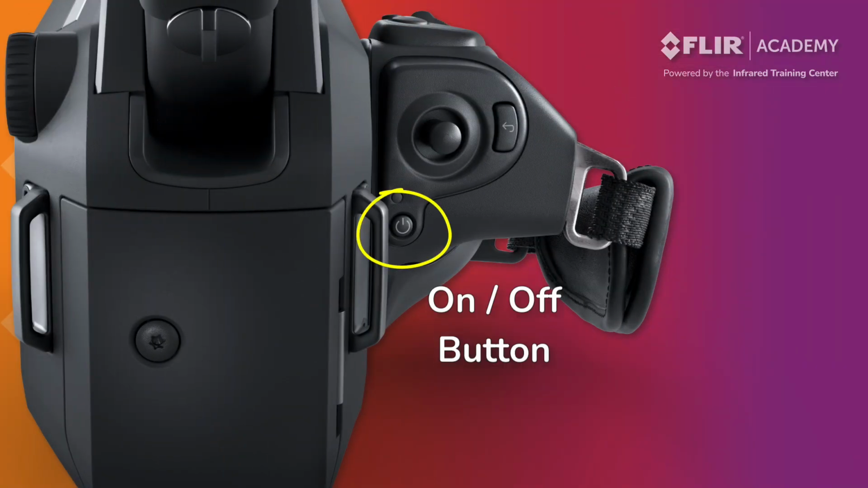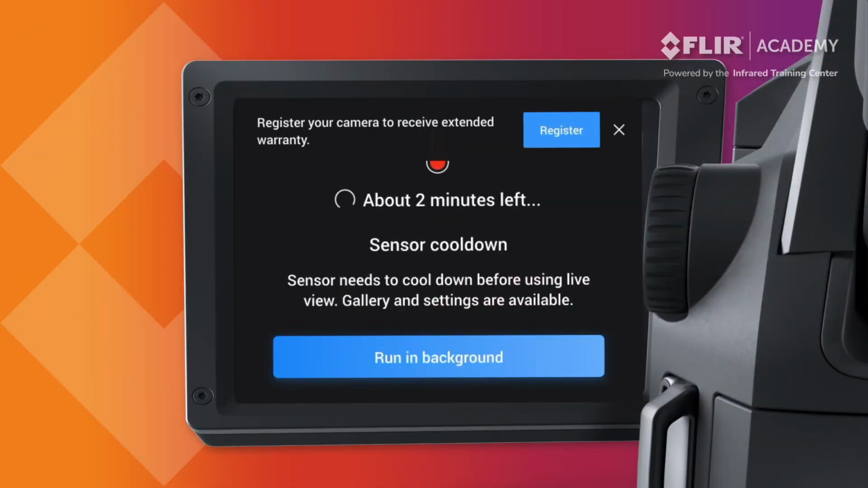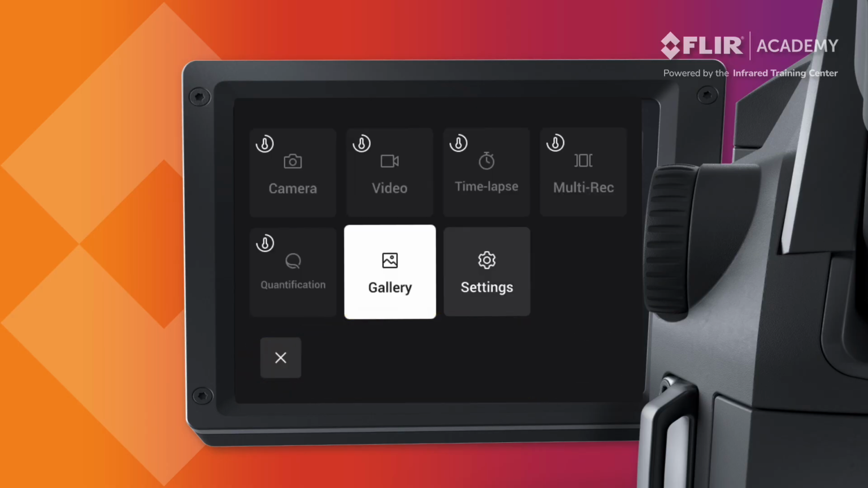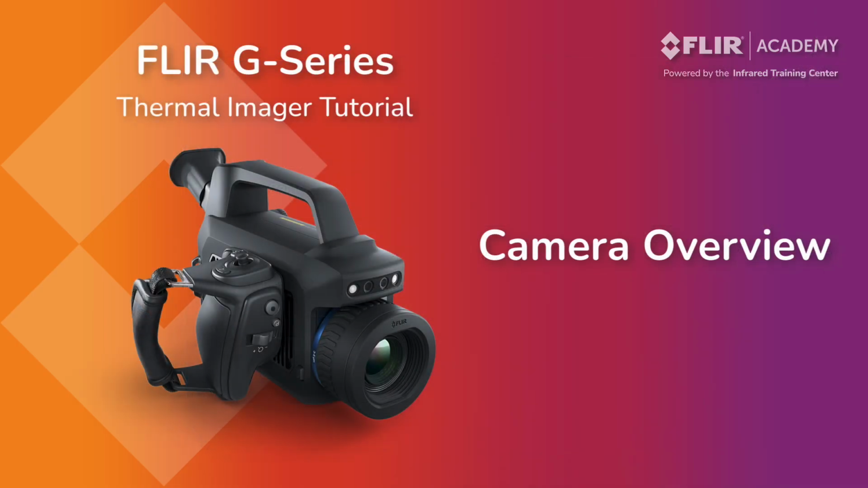Press the power button to turn on the camera. The LED indicator light will turn green and a mechanical cooler will engage as the camera starts. Now, this sound is normal and essential to the functionality of the thermal imager. The startup process takes approximately 7 minutes, but can be longer when working in higher ambient temperatures. During this time, operators can still access the gallery and adjust the camera settings by selecting the run-in background on the display screen. When the camera is ready, the display will update and there will be a distinct change to the sound of the internal cooler.